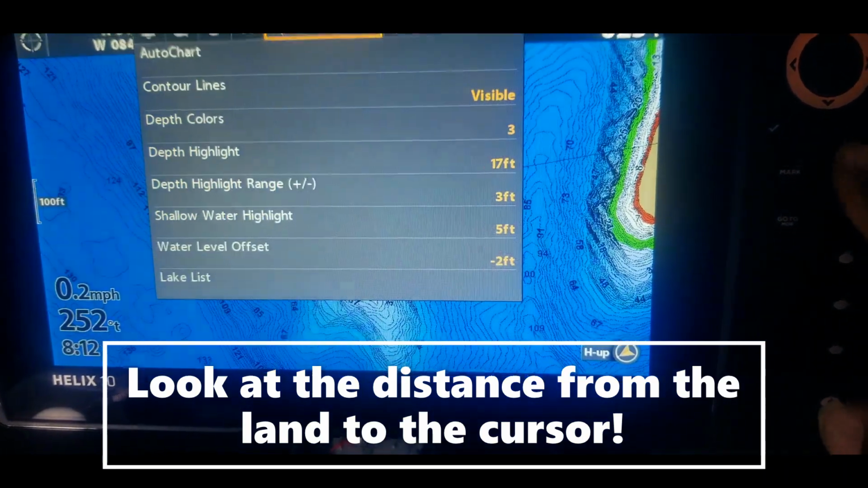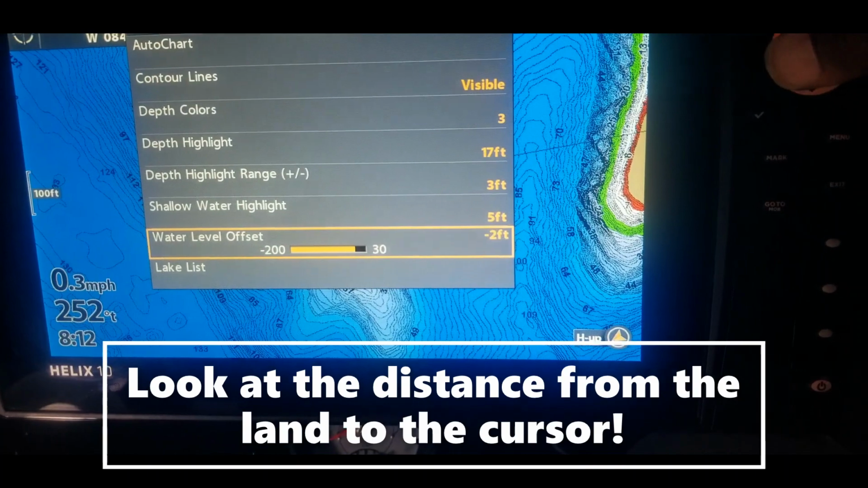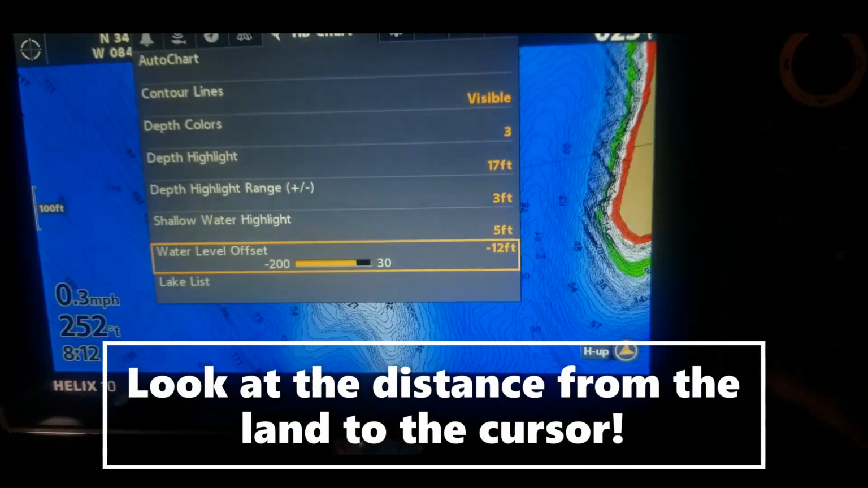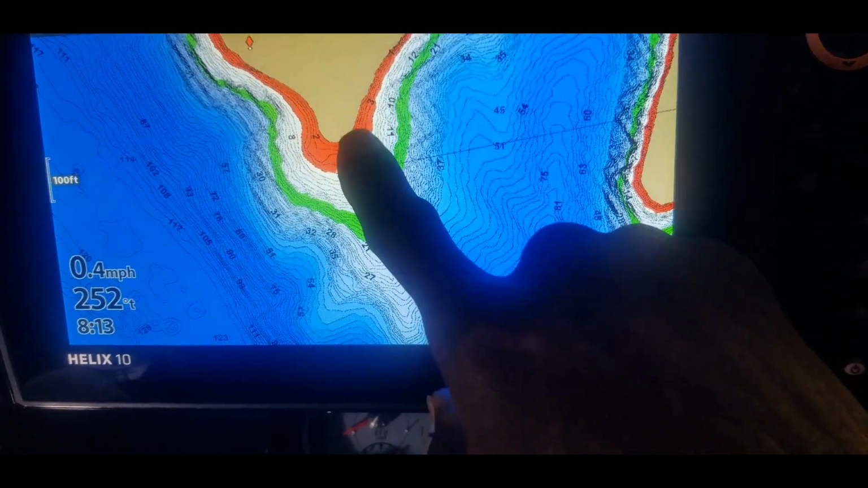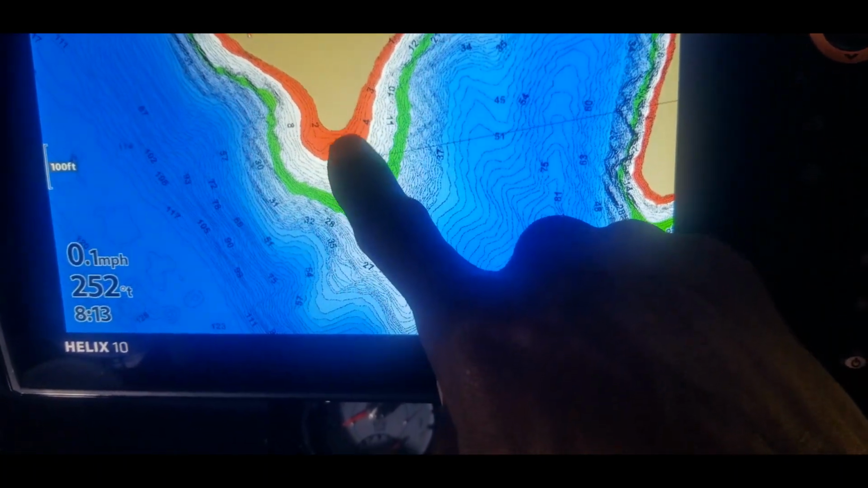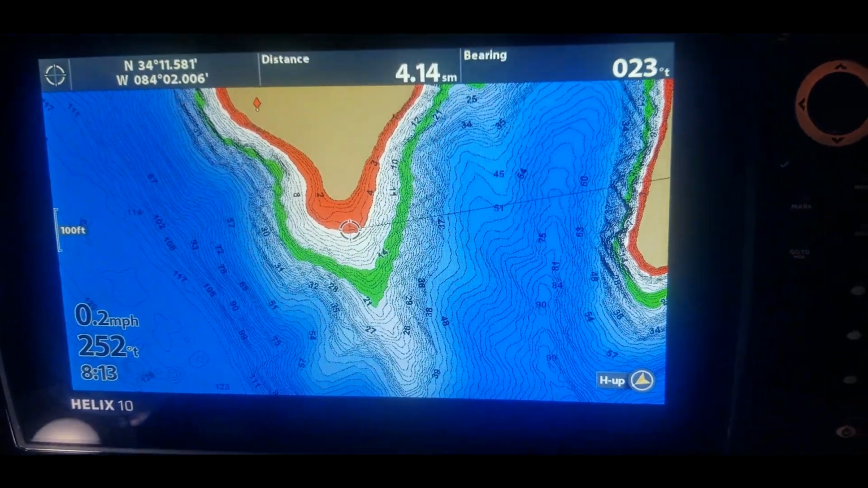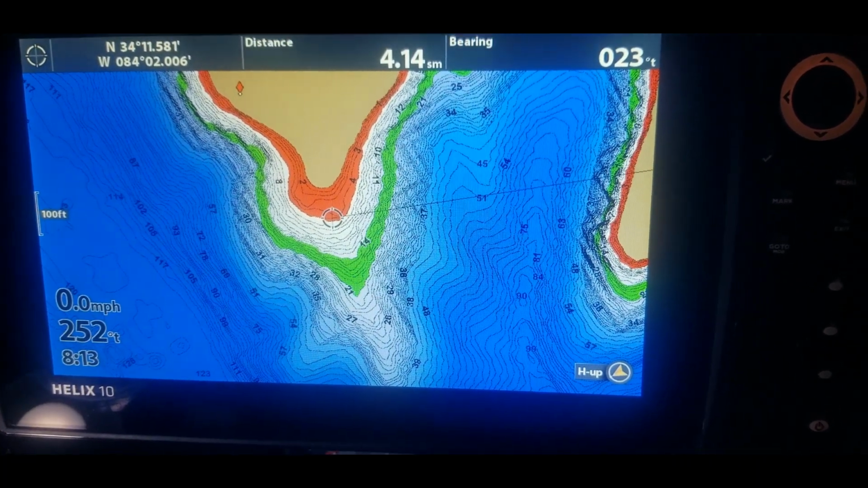Now let me just show you what that will change if you change the water level offset. So let's say the water drops down another 10 feet. So let's go down to -12. So it's 12 feet below full pool. As you can see, it changes those contours. So the shallow water will come out a little bit further. Everything kind of changed on that. So that will help adjust on the mapping to help you run whatever lake that you're on.